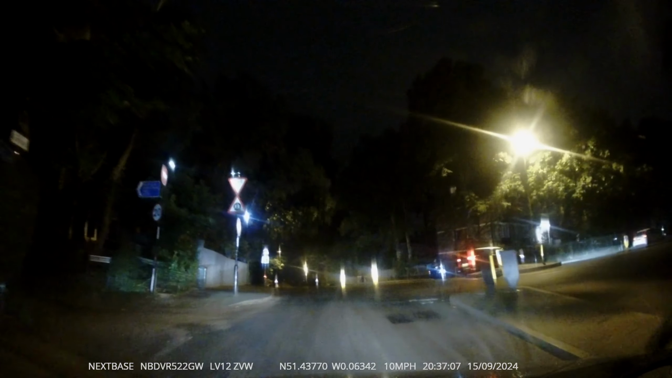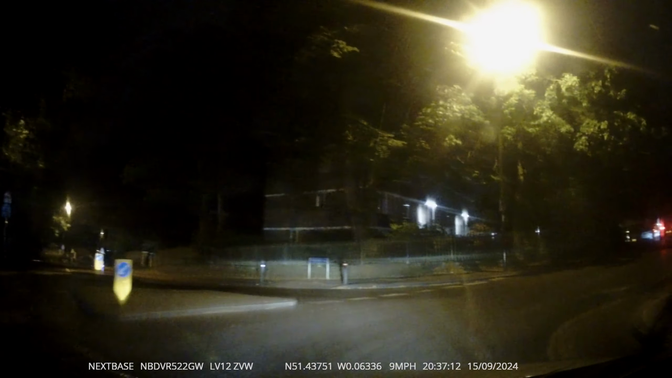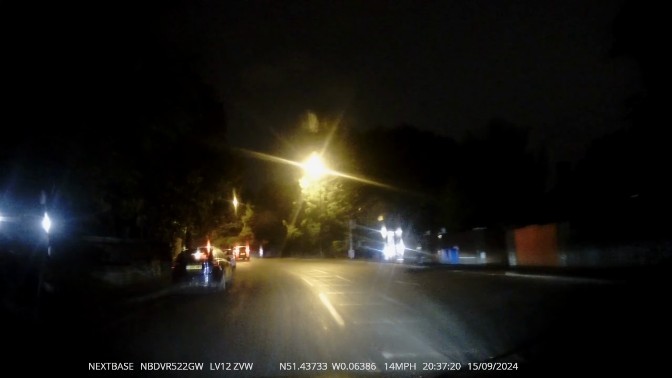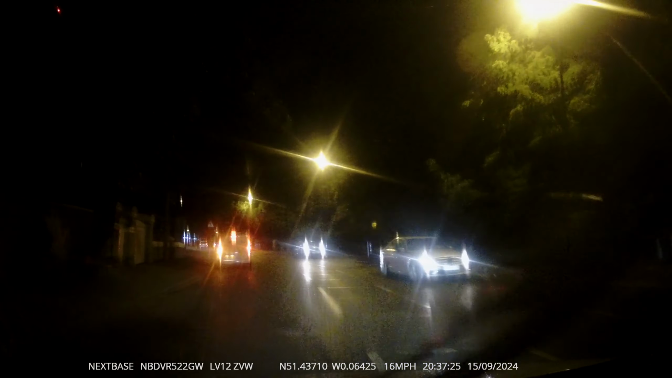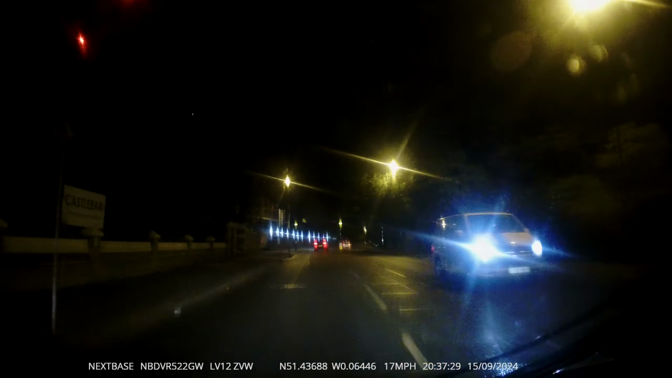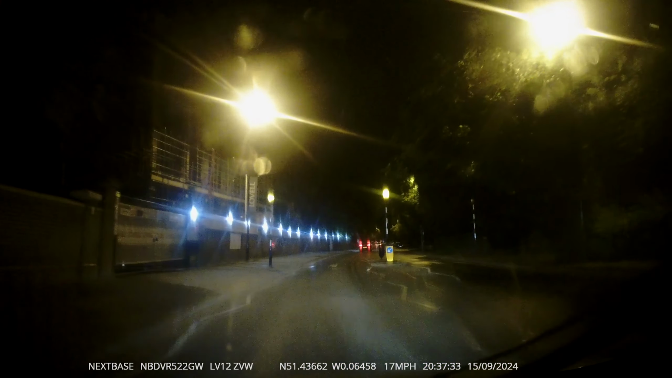Look to my right, it's an open junction, I can keep going. So near side mirror check, signal left, and then cancel the signal once I'm off the roundabout. Now what I notice most people don't do when they're leaving a mini roundabout is give a signal. If you read the highway code, it tells you to apply the same rules.